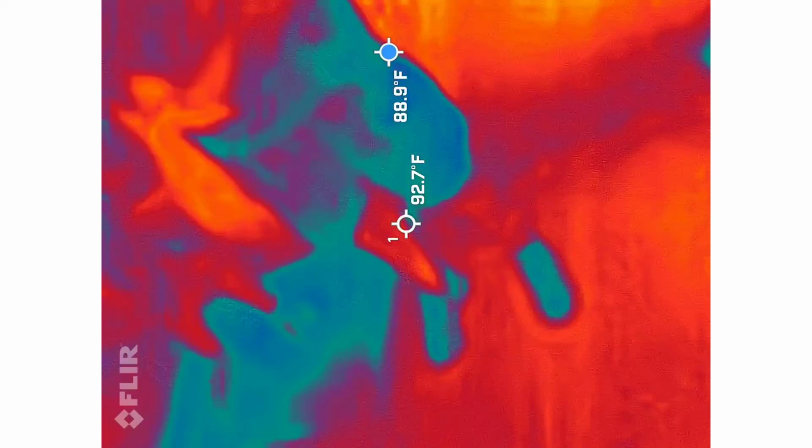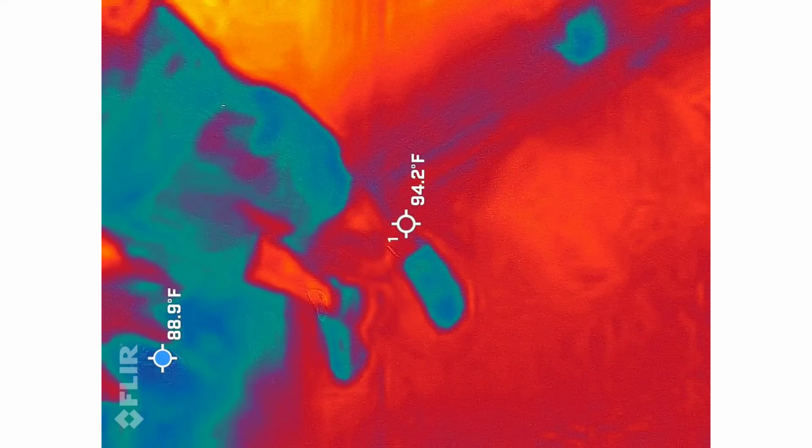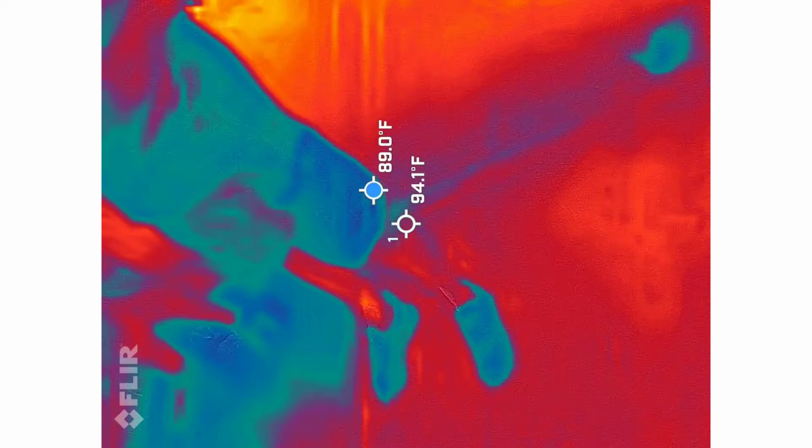Now, we're going to turn that noise off, the white button in the back, because I hear some horses coming. They also don't like that noise. Thank you.